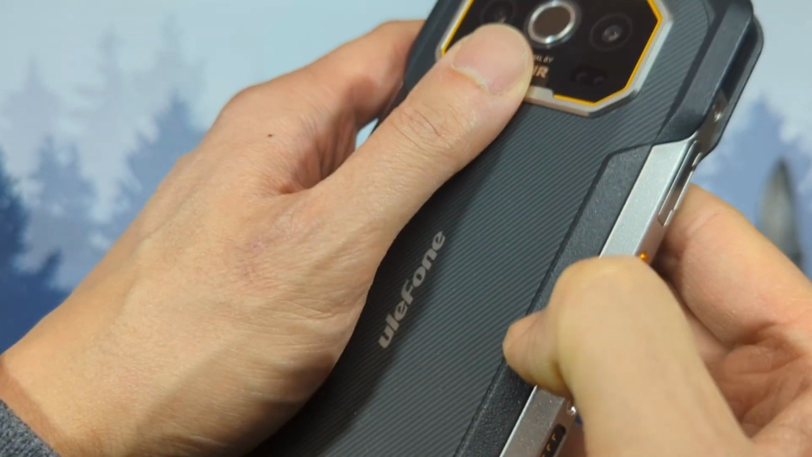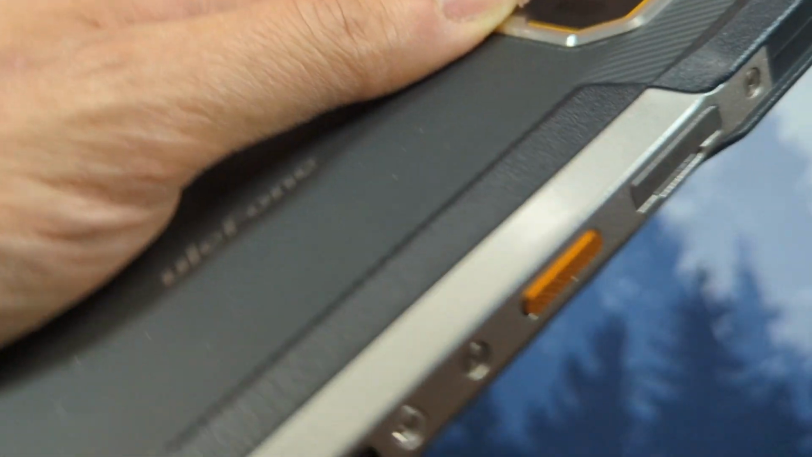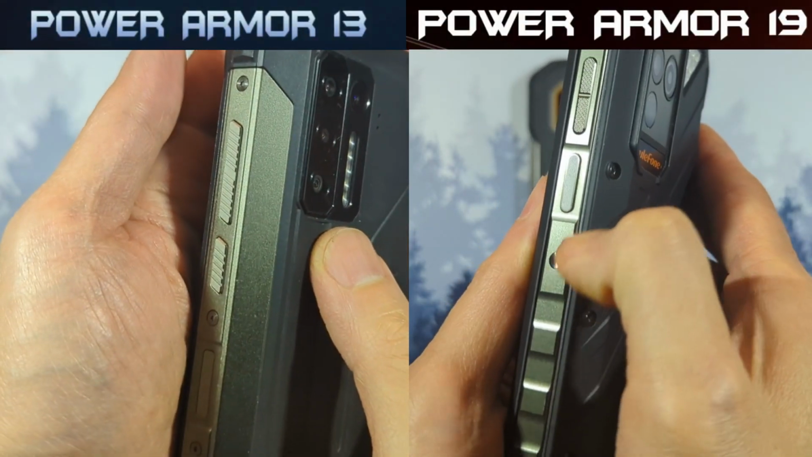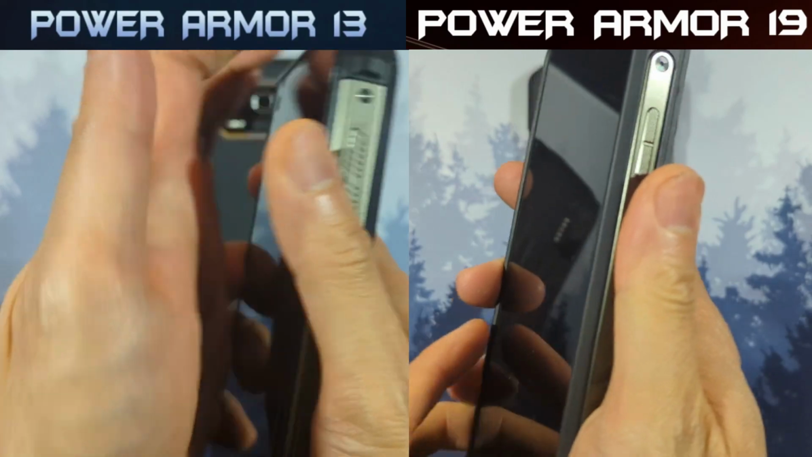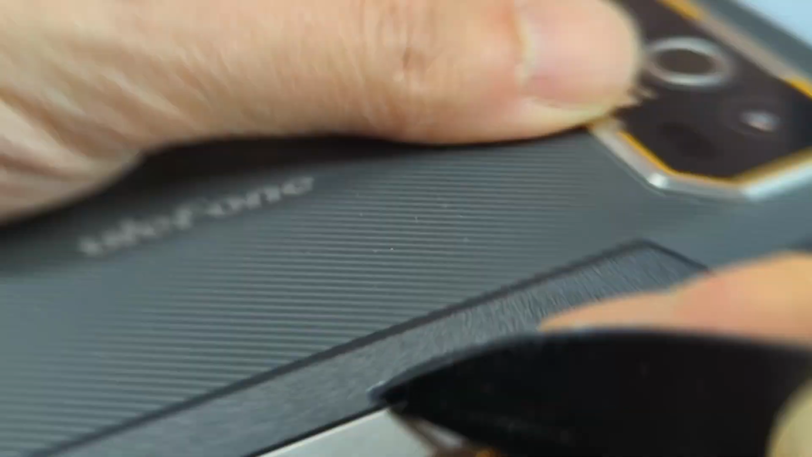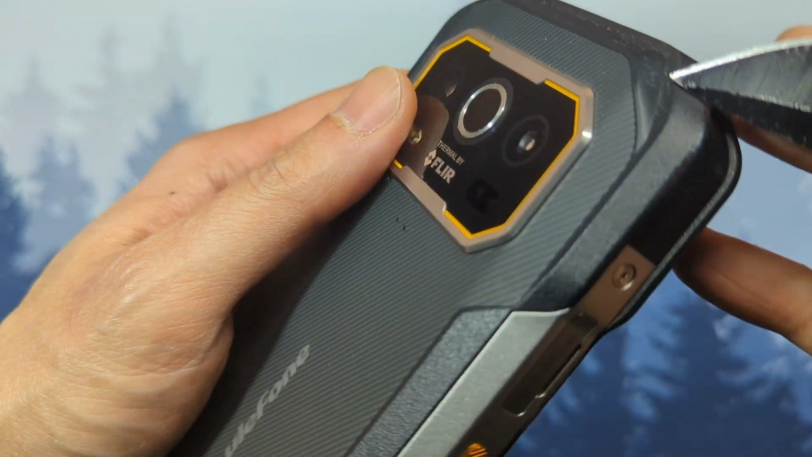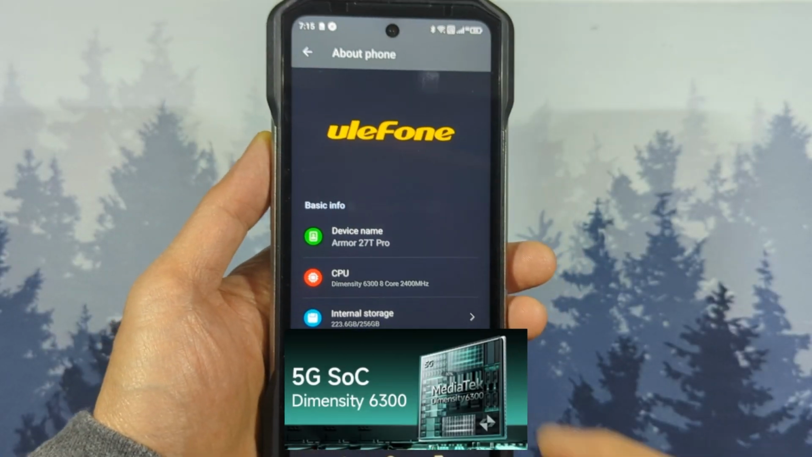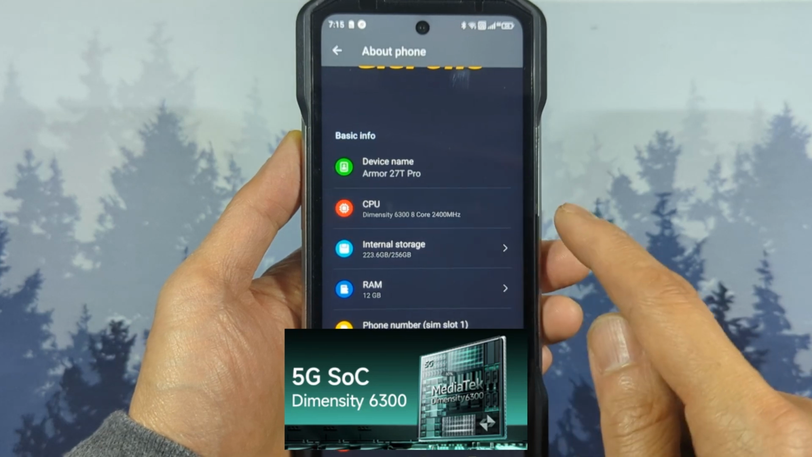On the Armor 27T, there is a rubbery surround that improves the grip, and it feels much better than my old Power Armor 13 and even my previous Power Armor 19. It's not a thin rubber coating, but a thick, hard, rubbery material that feels similar to the surface of a basketball.